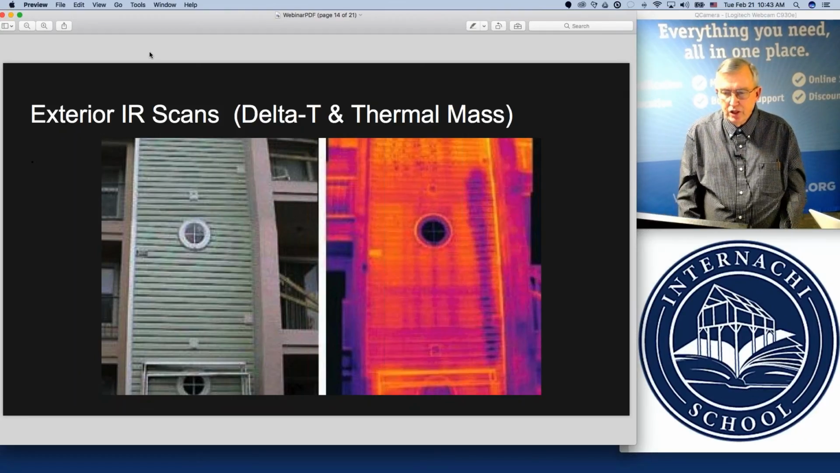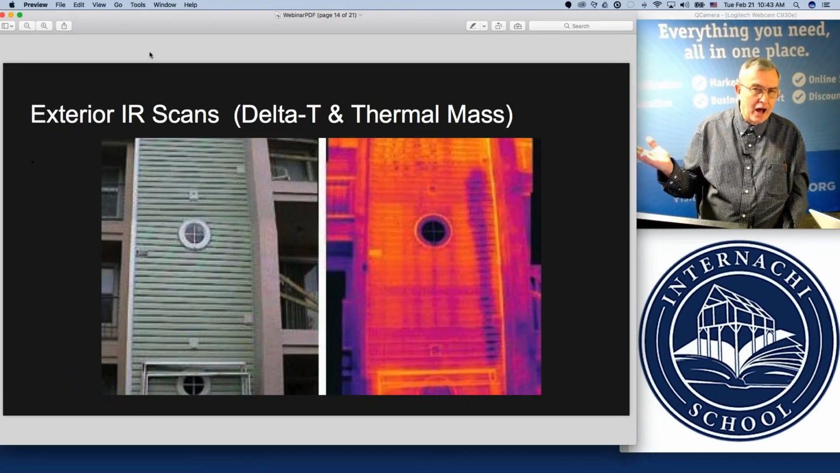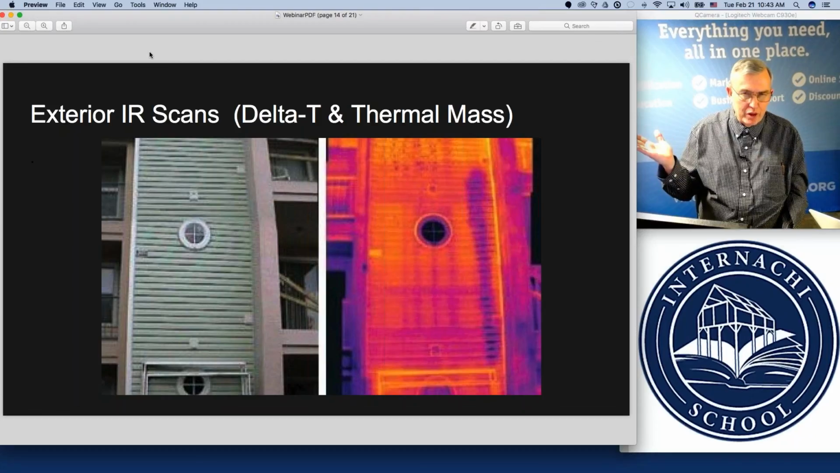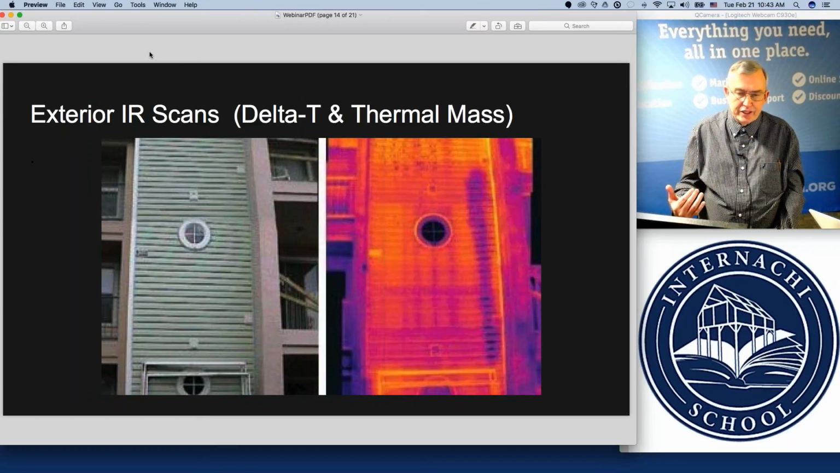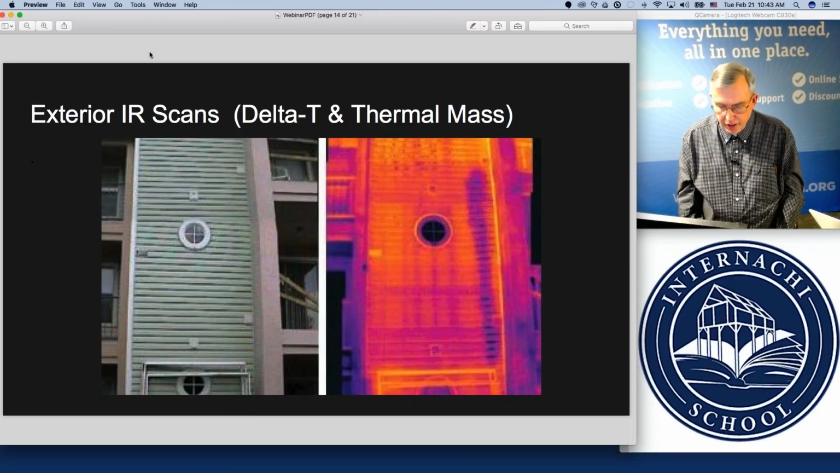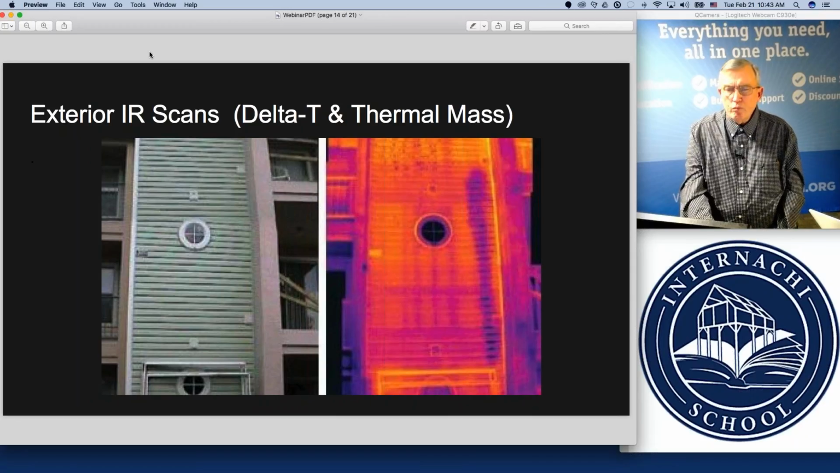If we can just walk up to the surface of the wall and there's moisture on the outside just showing up on the surface, you don't even really need a camera for that. The challenge that we face as building thermographers is finding the hidden or subsurface temperature measurements or anomalies, so that we can include this in our report.